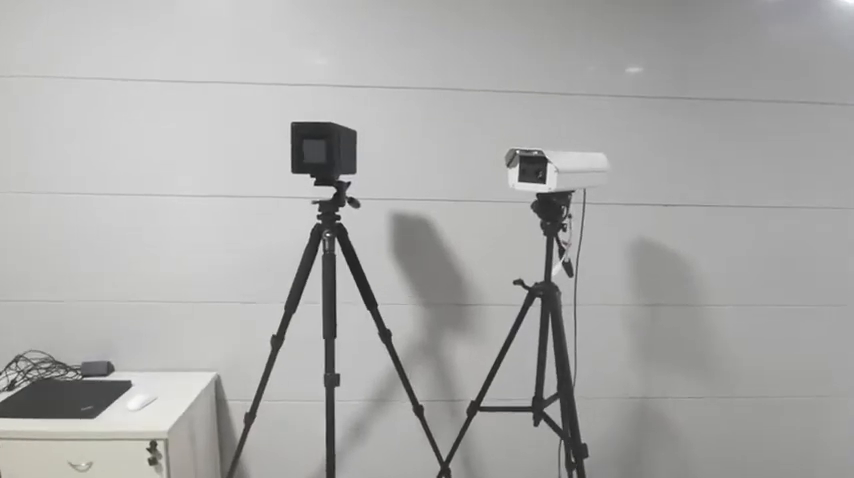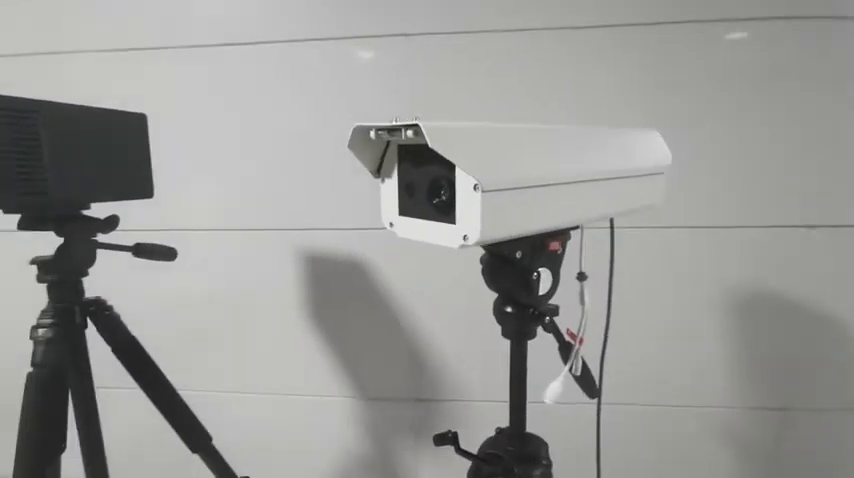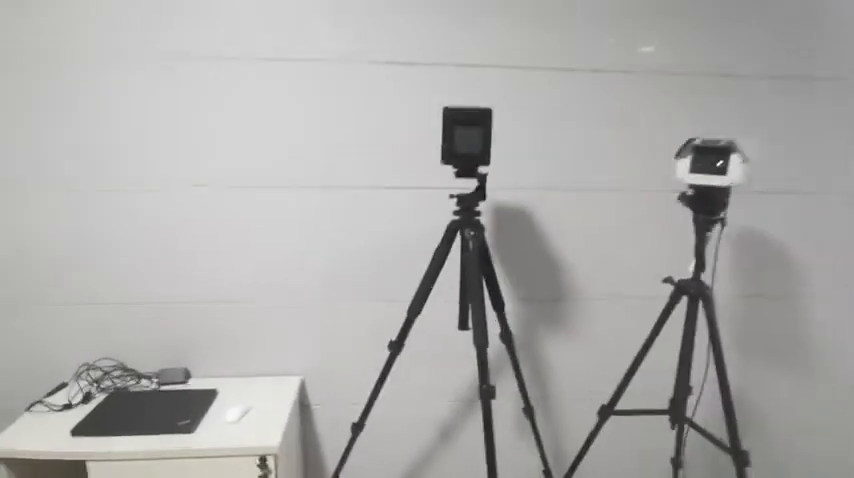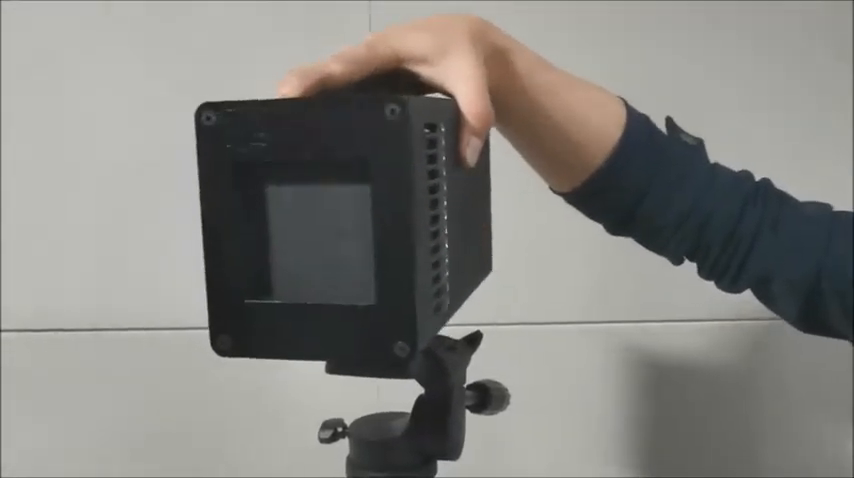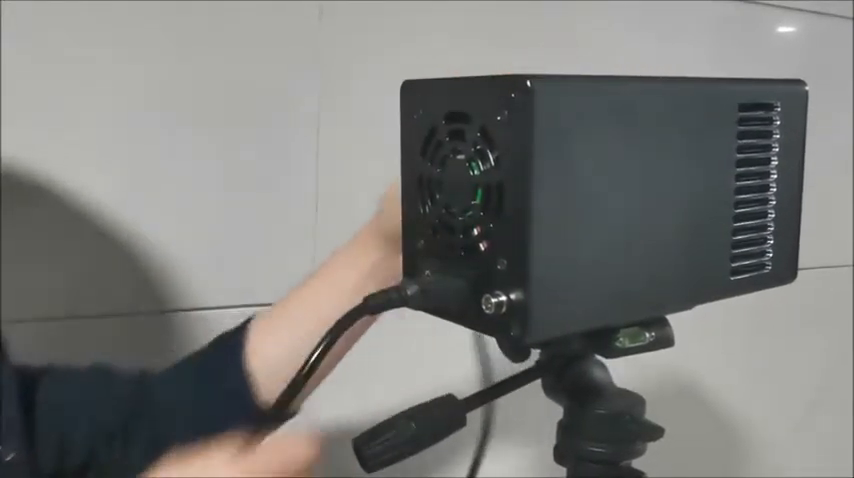The MH-NB500 Intelligent Dual Light Infrared Temperature Screening System consists of a dual light camera, black body, laptop, and tripod. The first step: mount the black body on a tripod, plug in the power connection cable, and then power on.